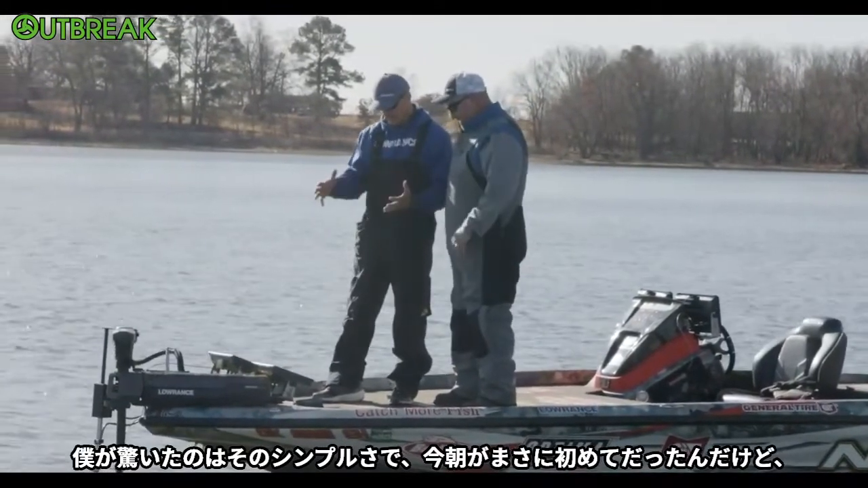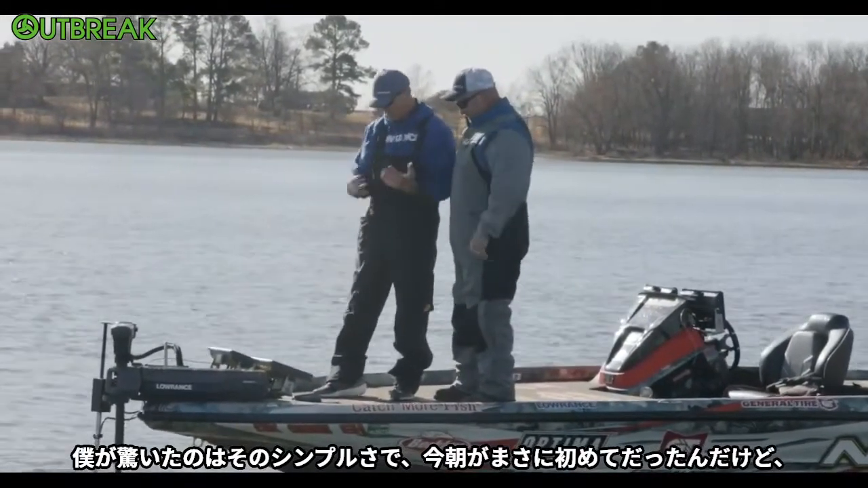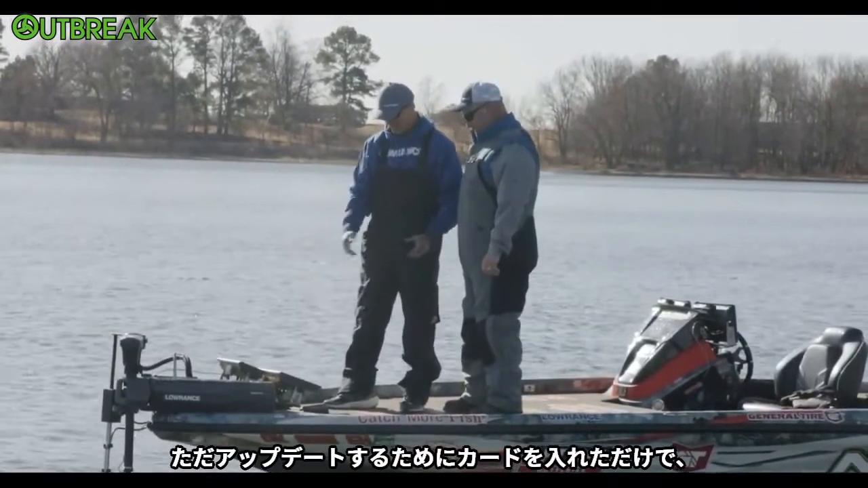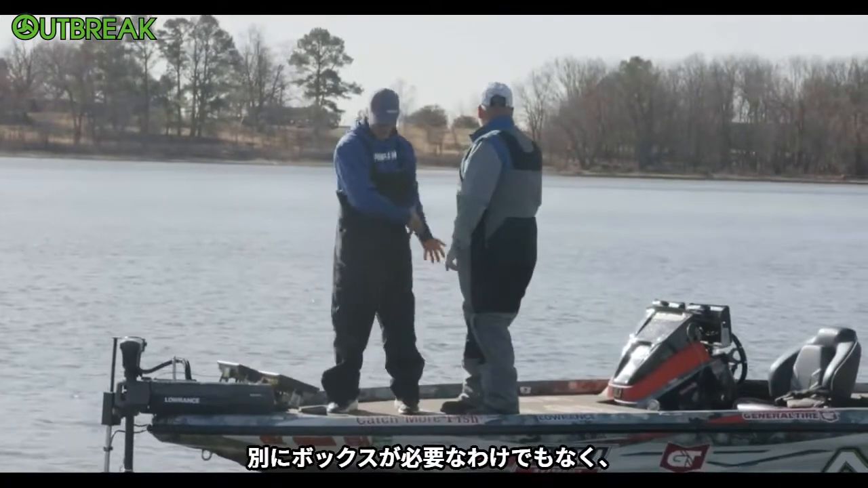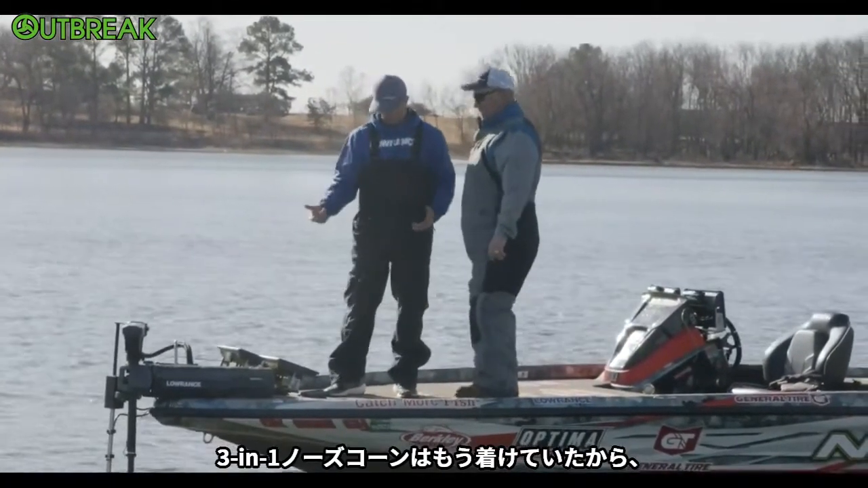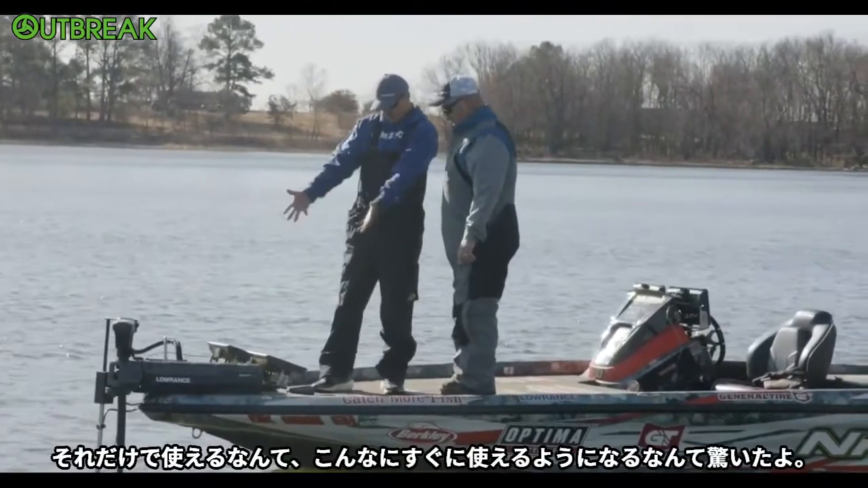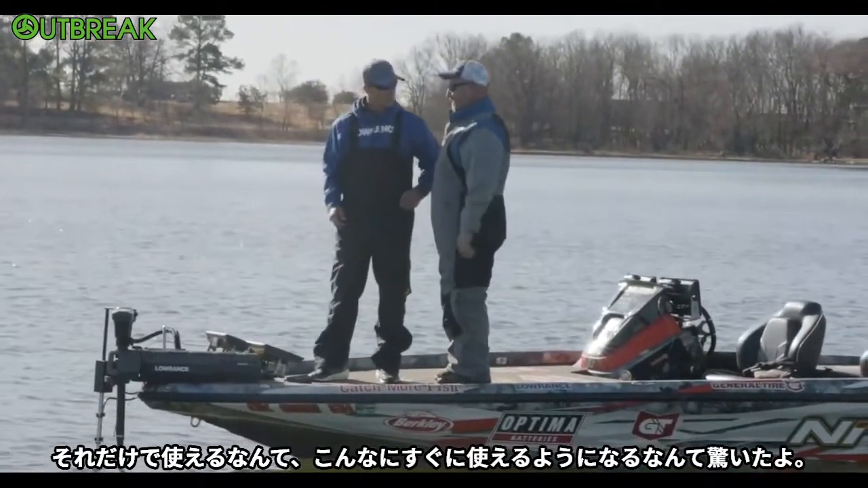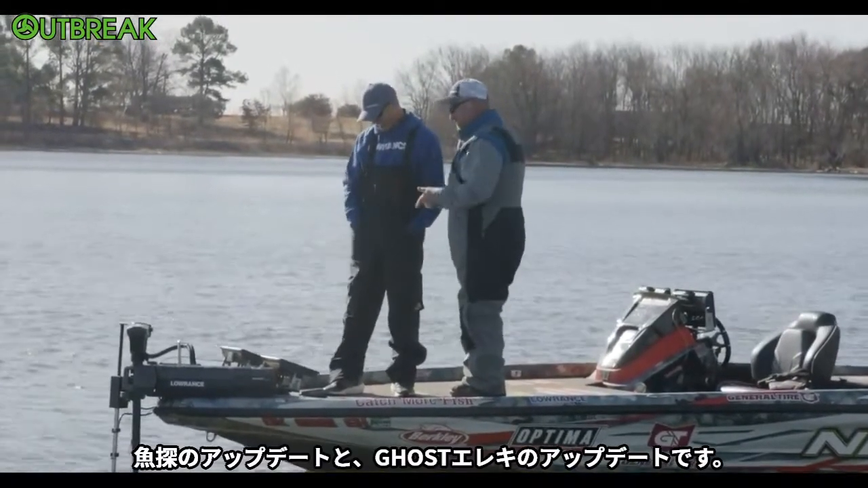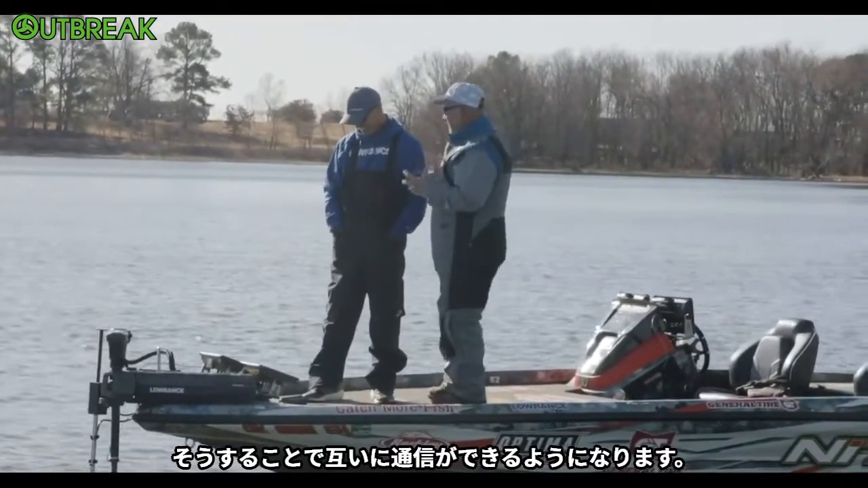It's so simple. Like this morning, obviously this is the very first time I've had anything to do with it. You just put a card in there, updated it. I didn't have to run any wires. I didn't have to put another box. I didn't have to put another transducer on my trolling motor. I had the 3-in-1 on there already, and it's working. I mean, it's like that quick, and I've got 360 on my boat. Two simple updates.